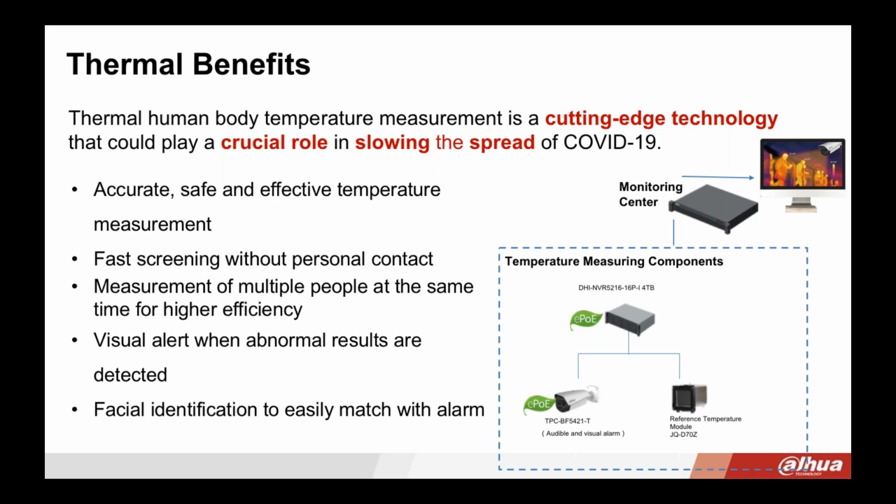So let's talk about the components that make up the cutting edge technology. And again, this could play a very crucial role in slowing the spread of COVID-19. So the main three devices that you're looking at for the solution is having an NVR with facial recognition. You're also going to need a hybrid thermal camera, as well as a black body device.